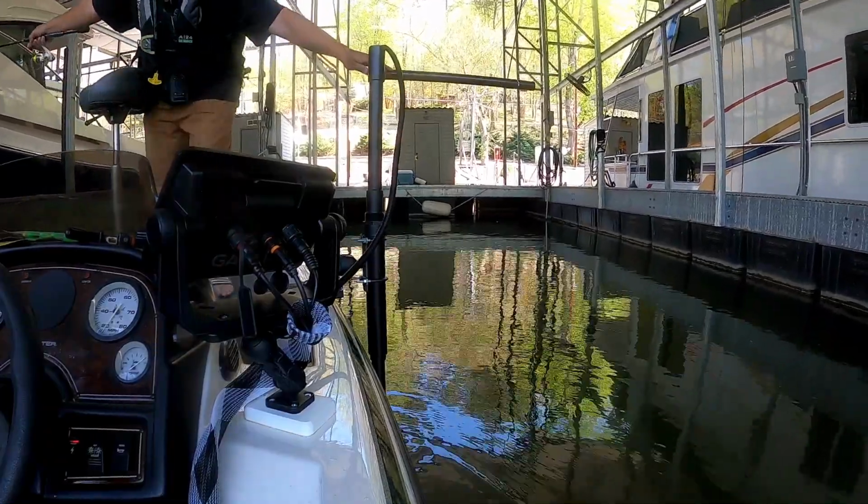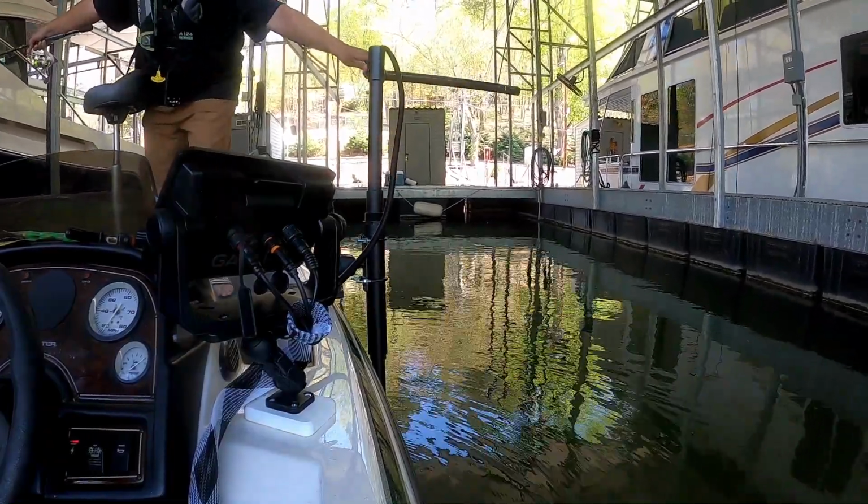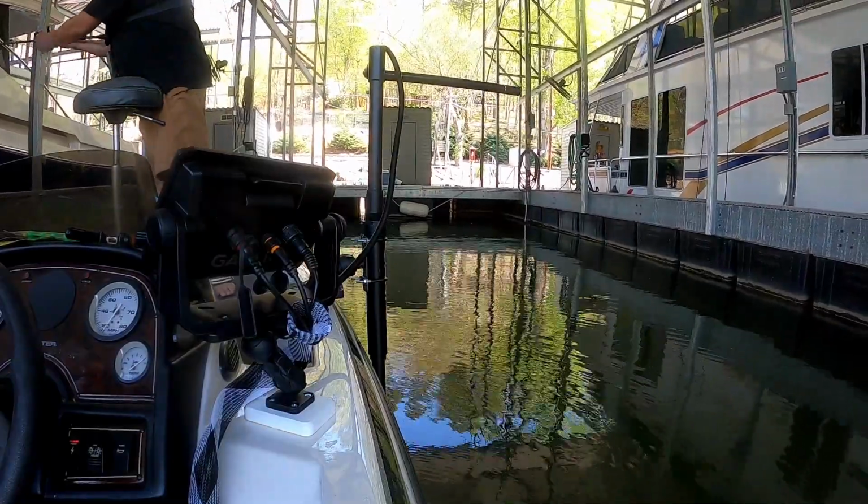We are going to check out stake beds, marinas, and docks and different things, but the crappie are on the move, so when they're on the move, you got to be on the move.